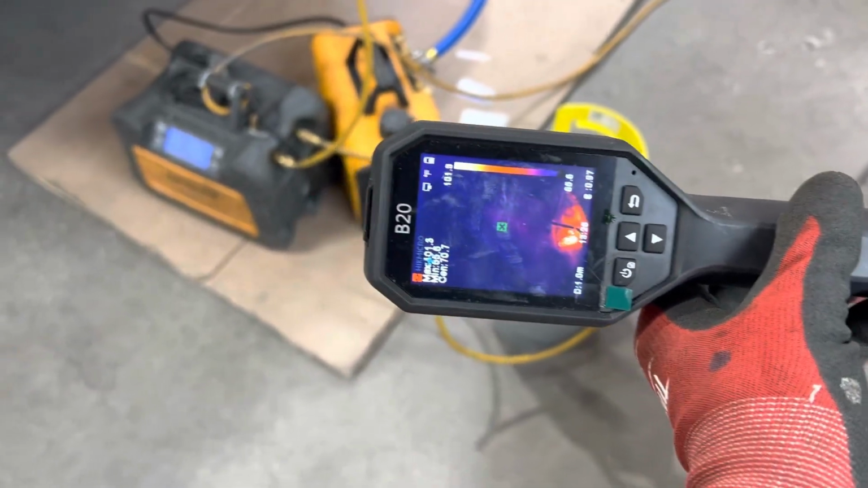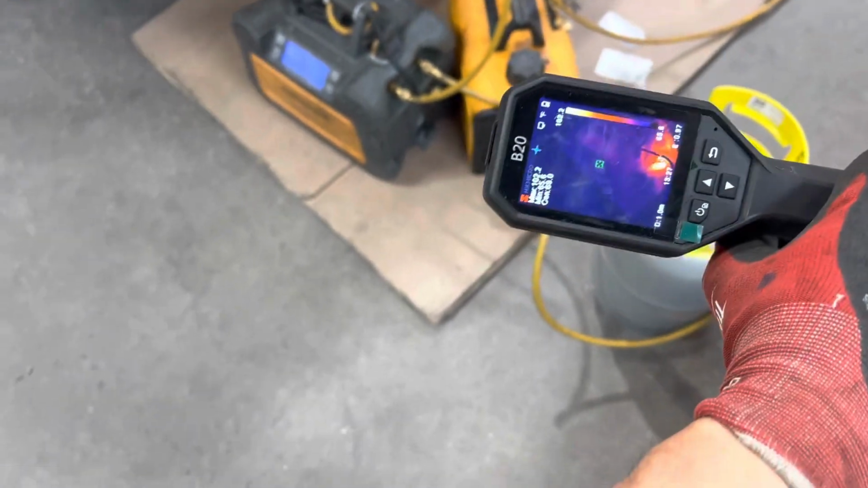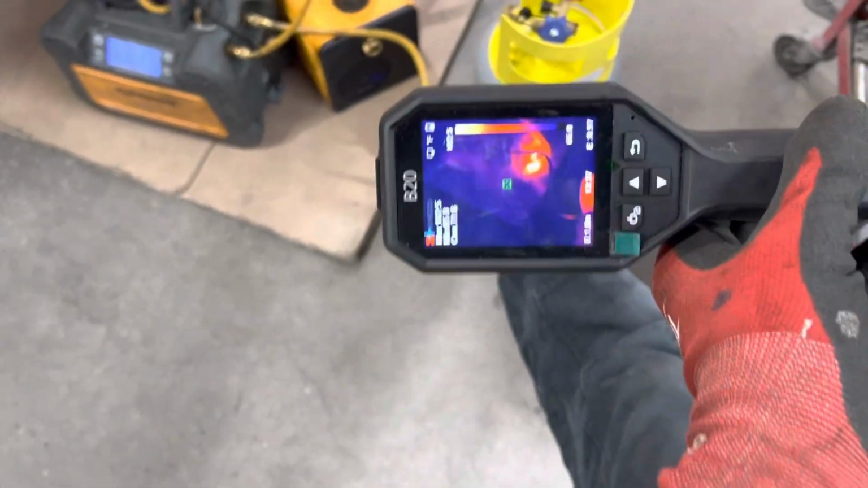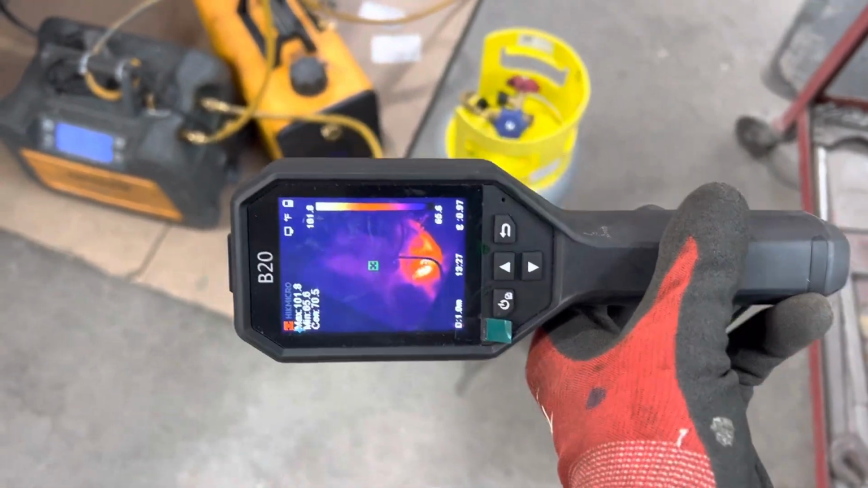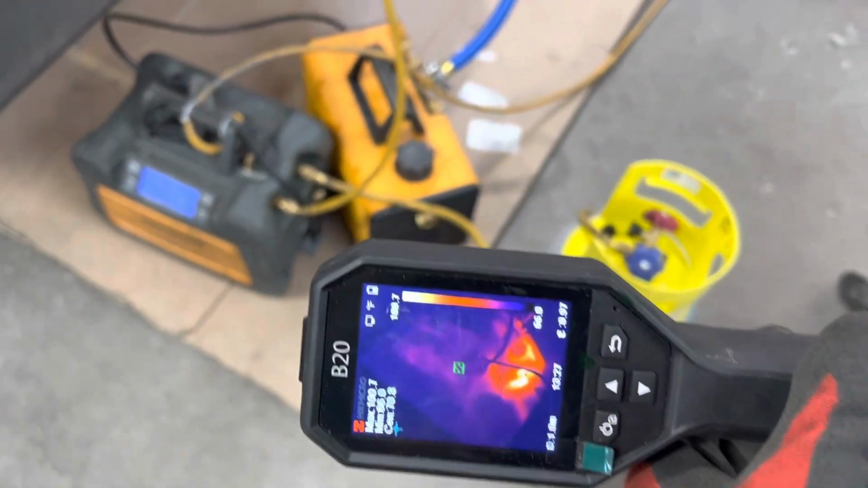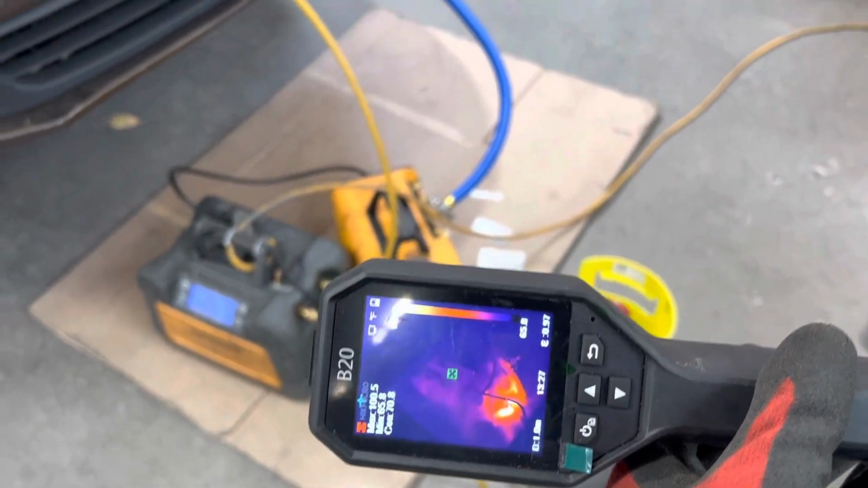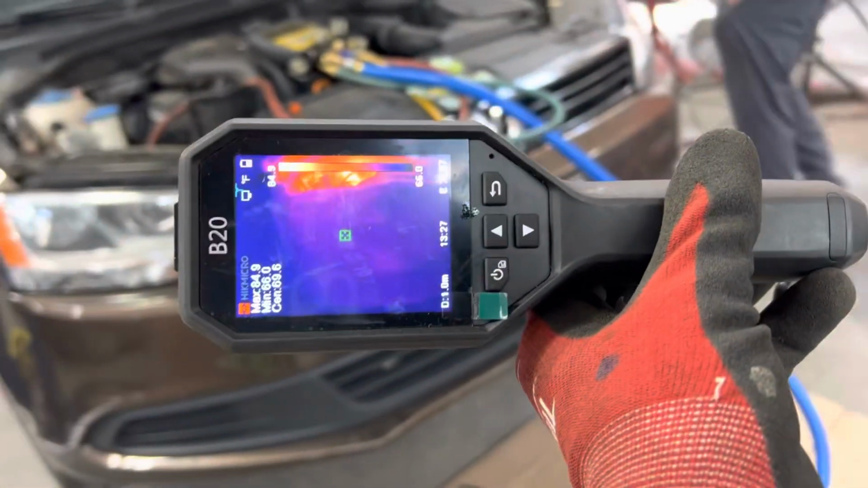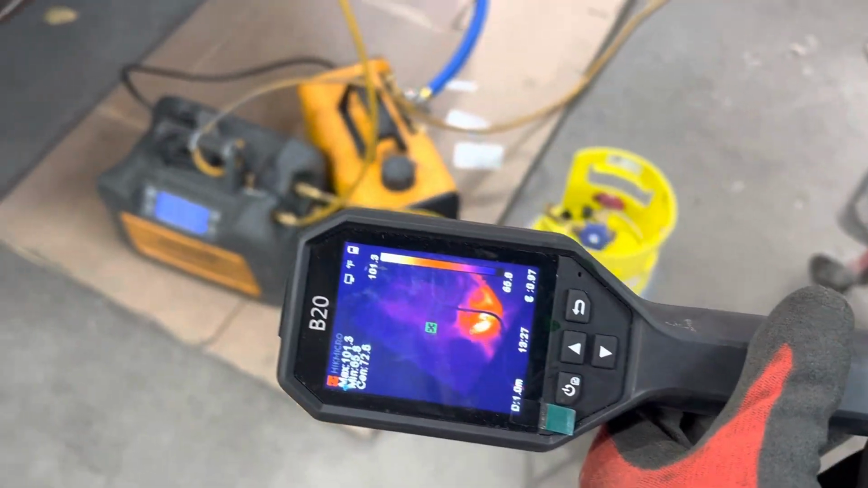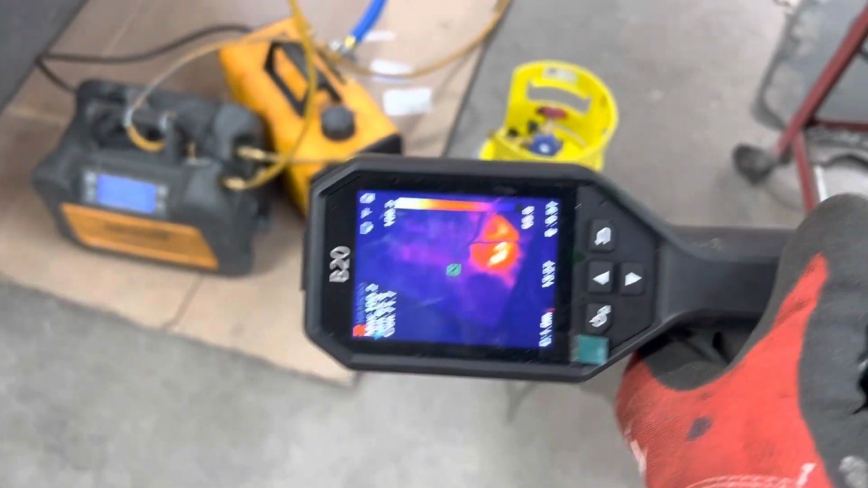So I'm going to attempt to capture the difference in temperature as the pressure inside the recovery bottle goes up. You're going to see the temperature change. You can already see the hot temperature of the motor and the hot air blowing out of the vacuum pump right there, because I was drawing vacuum on all the lines to recover all the lines and clean them out prior to recovery. So everything is recovered and vacuumed out, cleaned, purged.